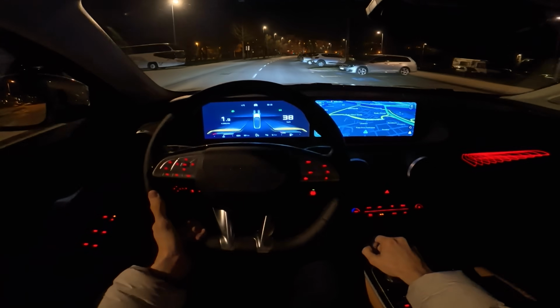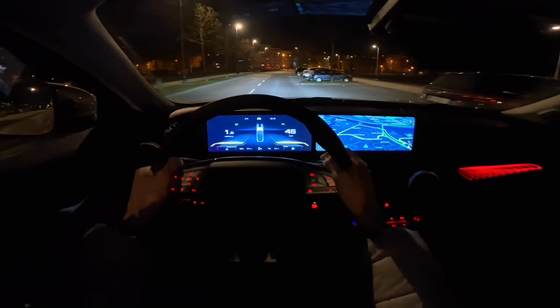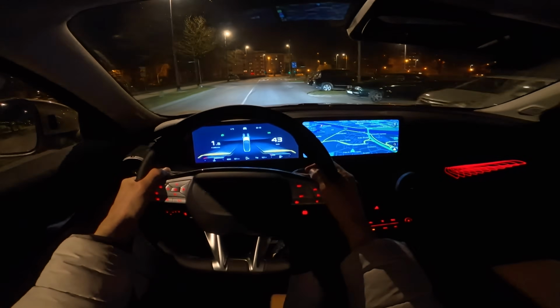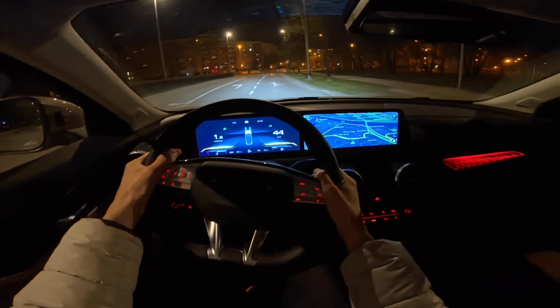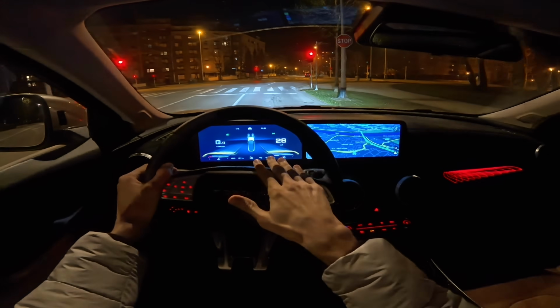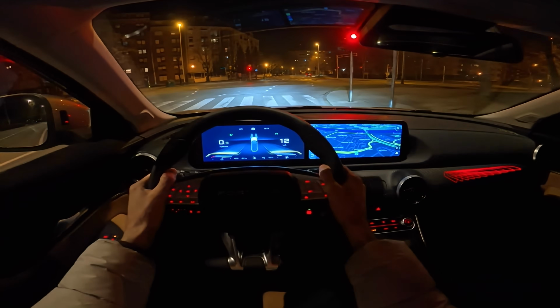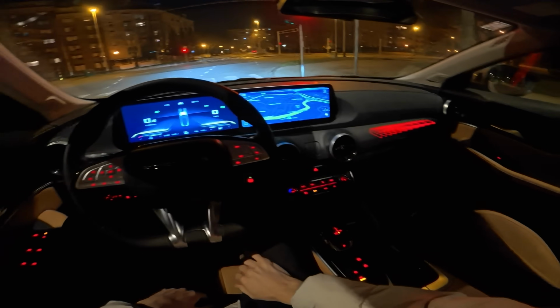Okay, now I've been testing this car and enjoying it for a few days, and it's an improvement compared to the last model year with this new infotainment, and it works great, looks great. We have auto hold standard.